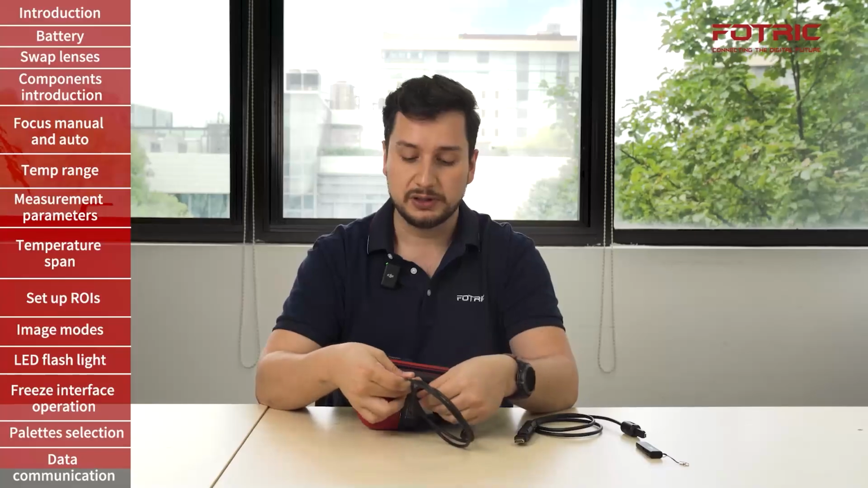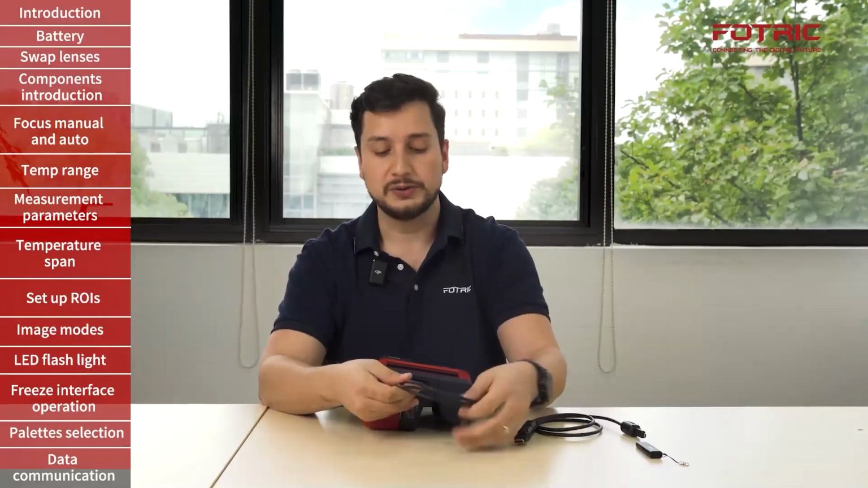Now let's see the USB-C. This cable is used to access also the gallery and all the storage of the SD card, but by using the camera as an interface. I will simply connect the cable and do that. The USB cable also allows users to control the camera from Analyze IR software to use it in a way similar to a fixed mount camera.